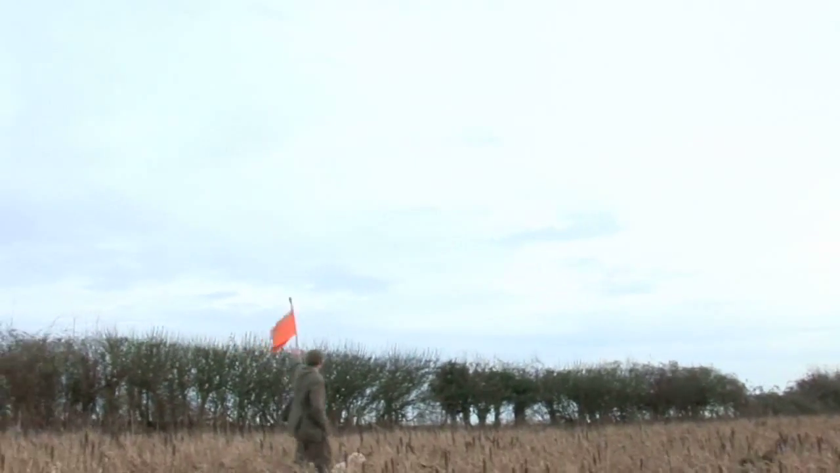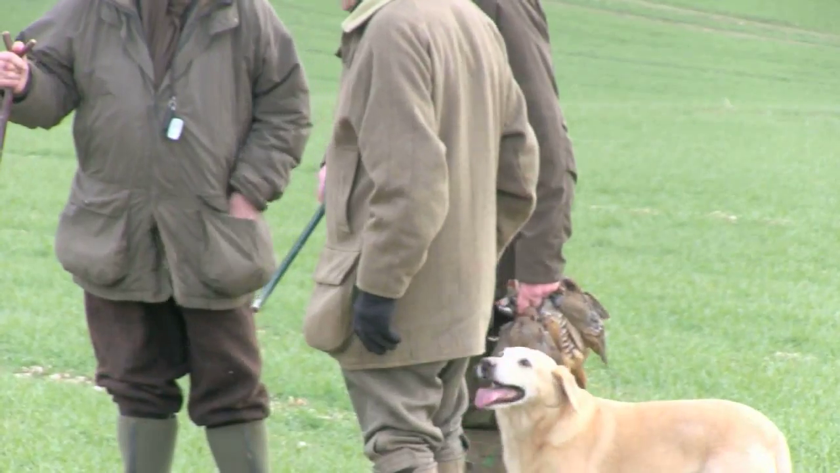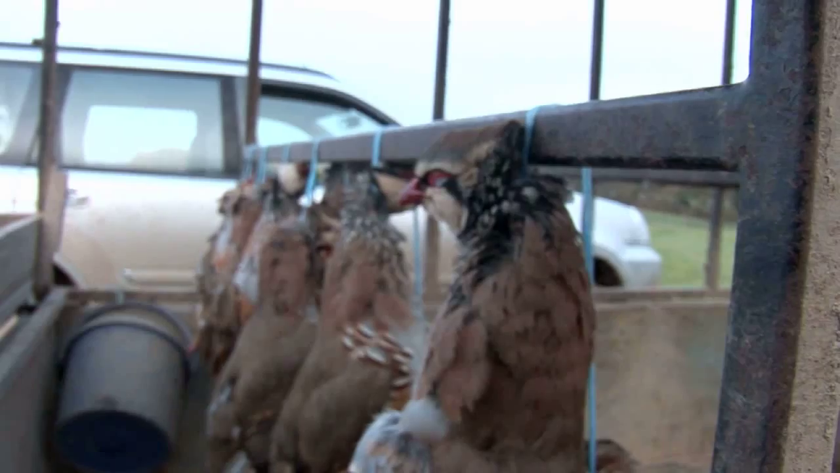We have heard a lot about pheasants today, but the real stars are the partridge. Paul alters course halfway through the day and, instead of providing woodland drives, switches to open fields, ideal for redlegs.